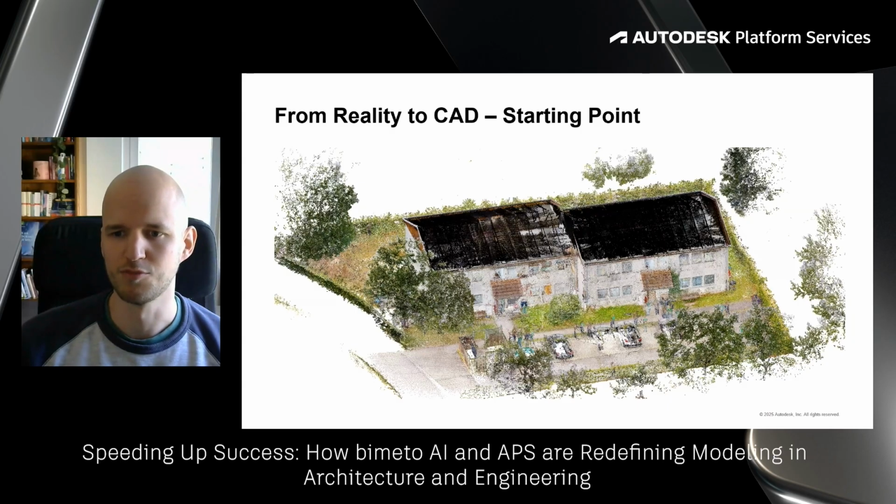Now let's quickly see Bimeto AI in action step by step, starting with the scan. Here you can see exemplary raw point cloud data from a LiDAR scanner for 2 houses. This point cloud represents the physical reality of the existing structure, but it's not yet in a format architects and engineers can easily work with. We want to give them an easy way to process the raw data into usable 3D models without much manual work.